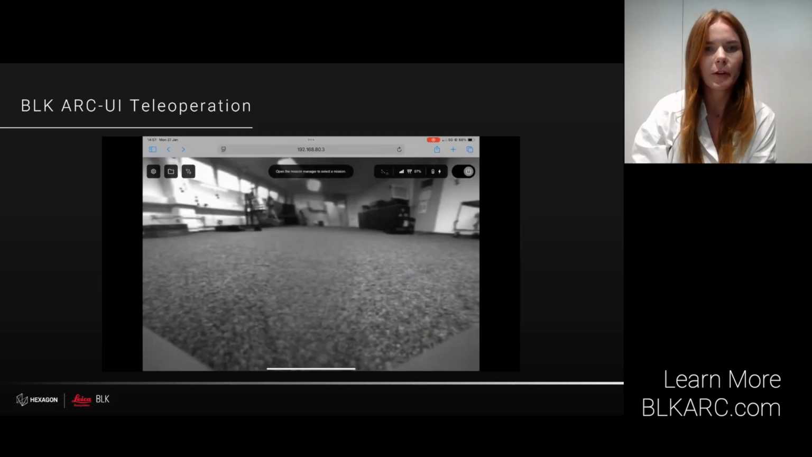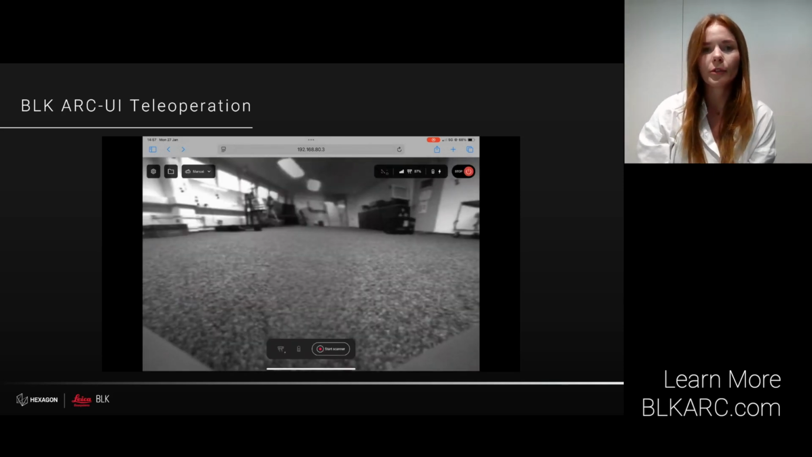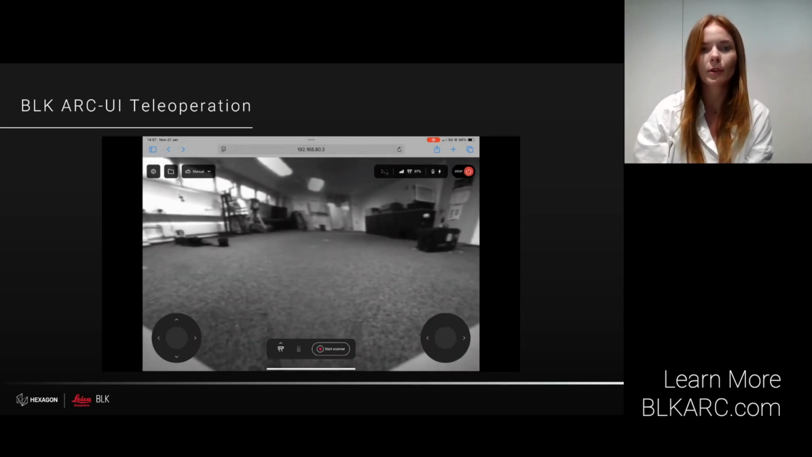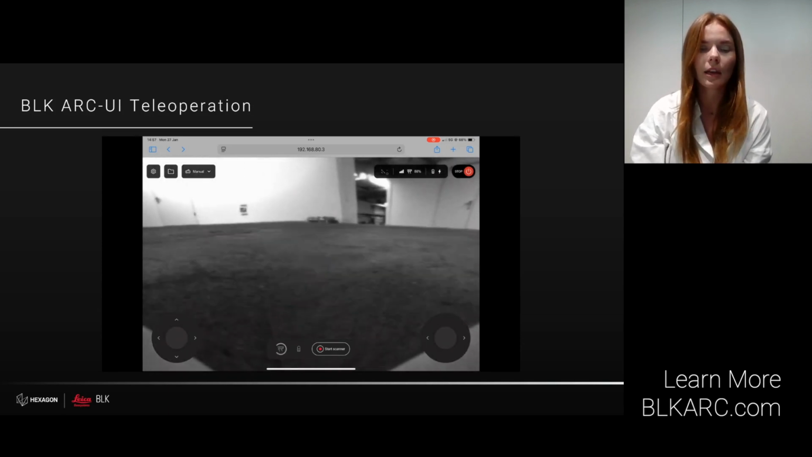Let's start with the manual operation. It is a great option where specific and close control over the robot is required, and also for previously unexplored areas where we don't have any precondition to plan the mission on.